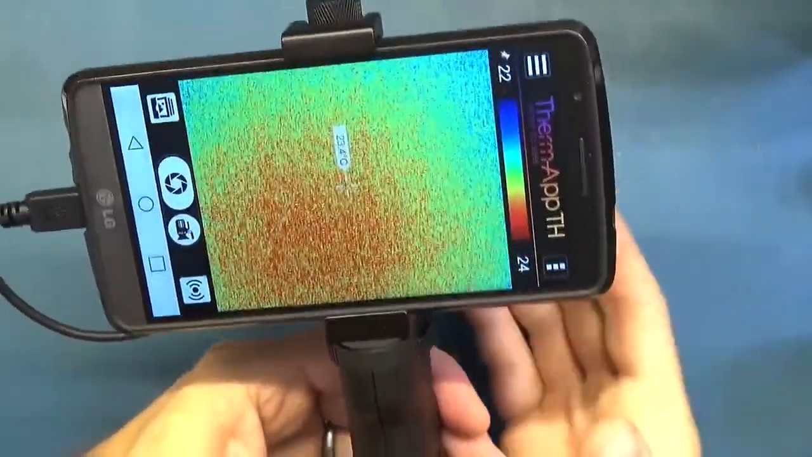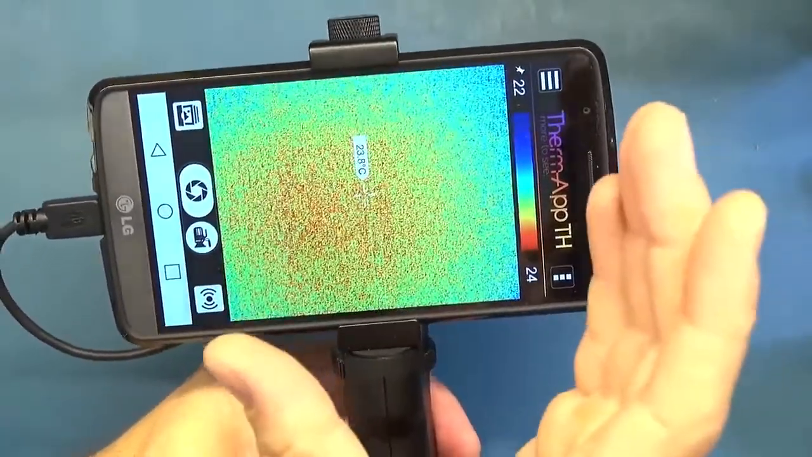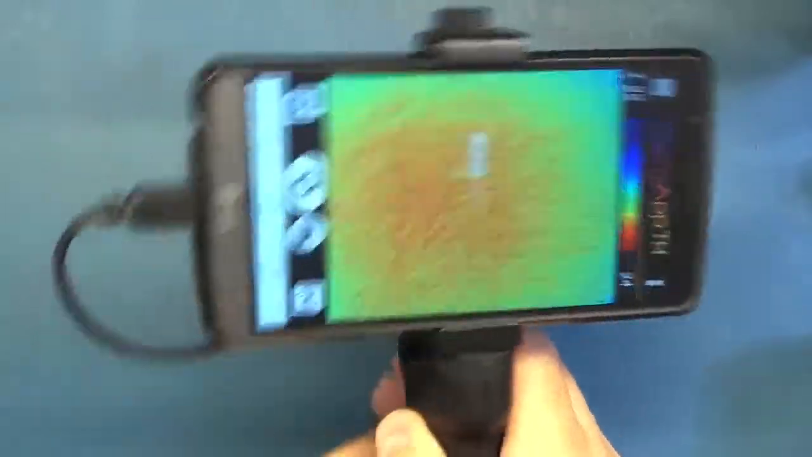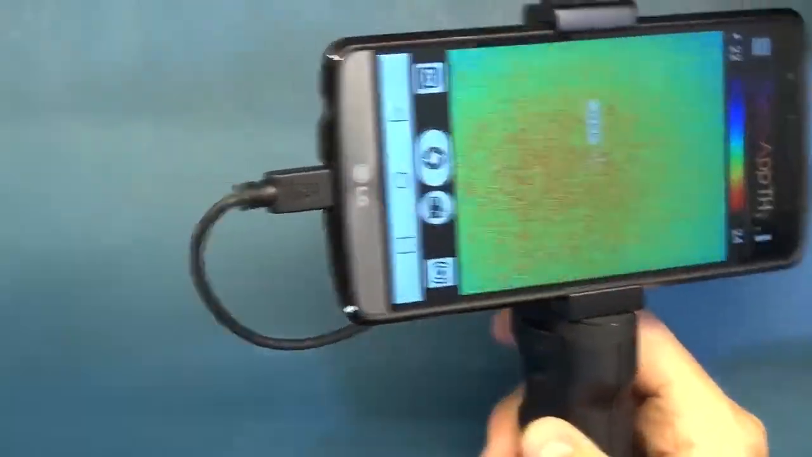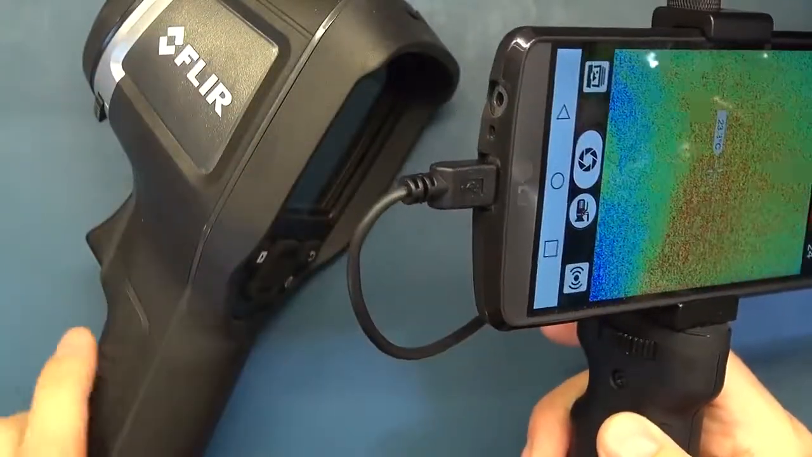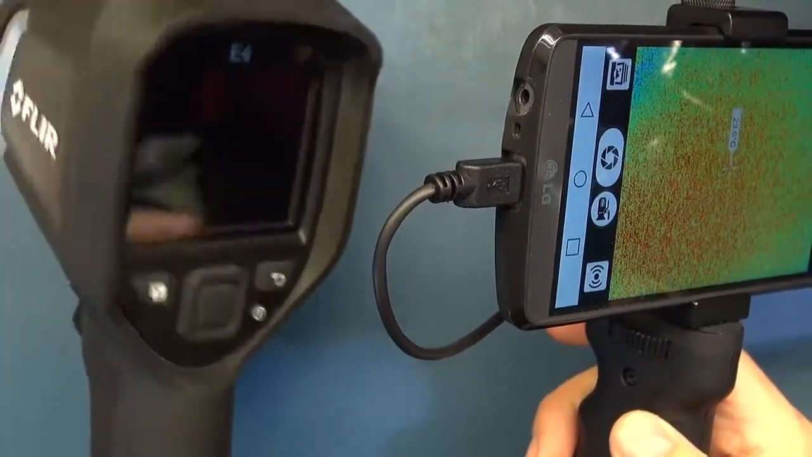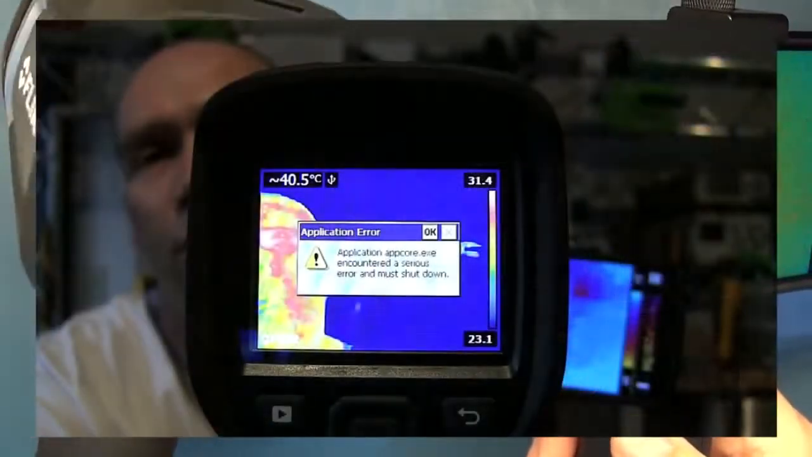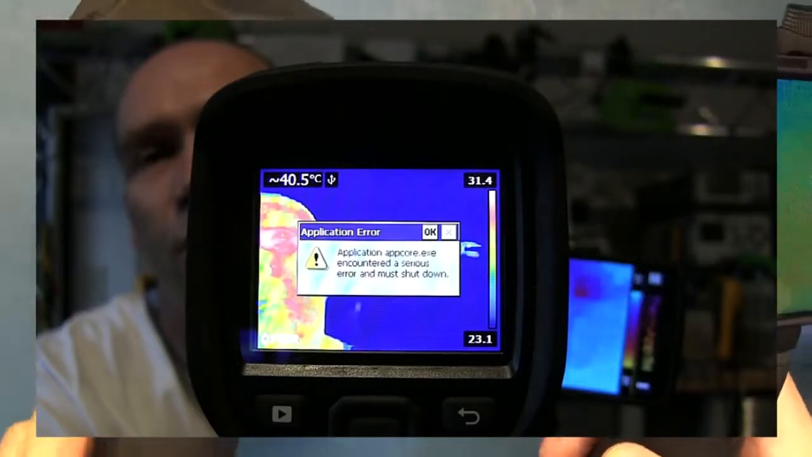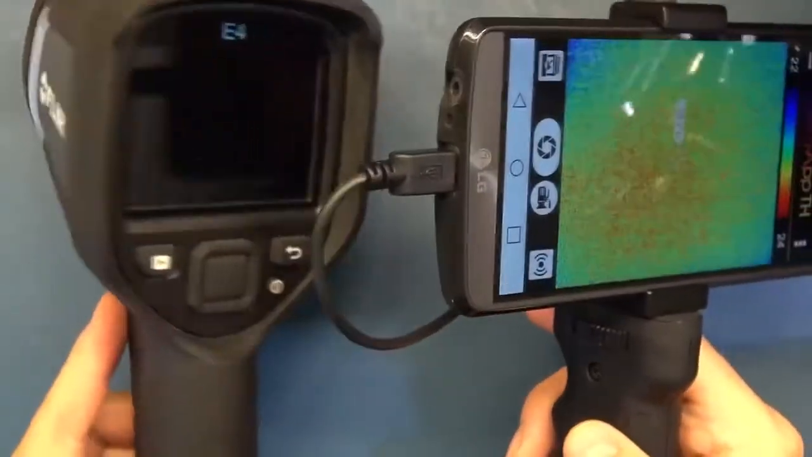Now this is where I had a real wake-up call, because I was thinking that having an application on a phone was going to be fiddly and maybe not as reliable. But again, from the previous video, you'll have seen where something, let's say a more industrial layout, a dedicated device which isn't running on a phone. I had this FLIR E4, and during that video, the application actually crashed on this and required me to restart this device. So even though you may have a so-called industrial kind of style device, it doesn't mean it's immune from the application crashing and things going awry.